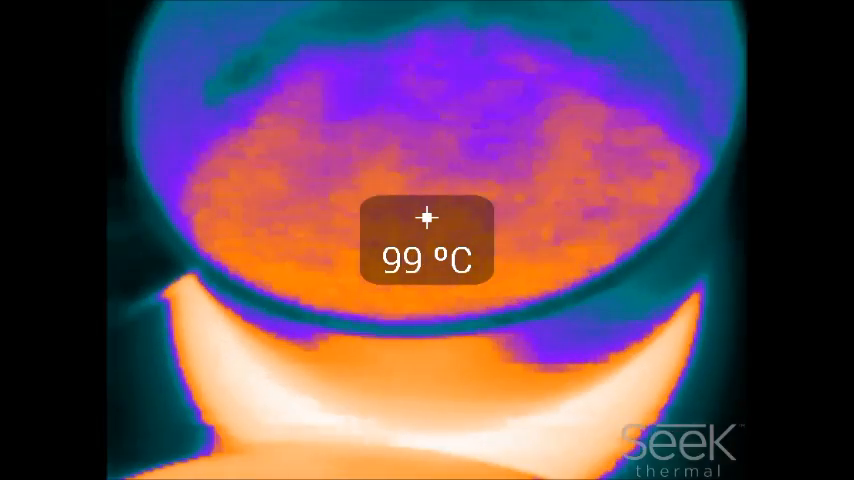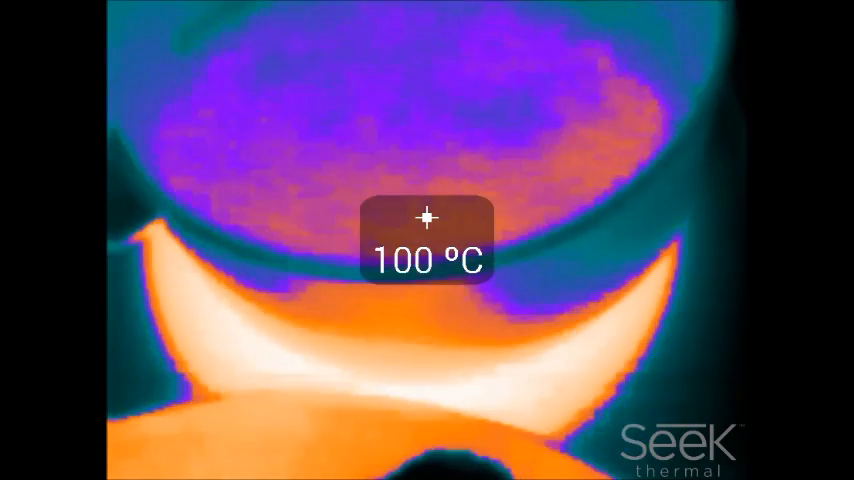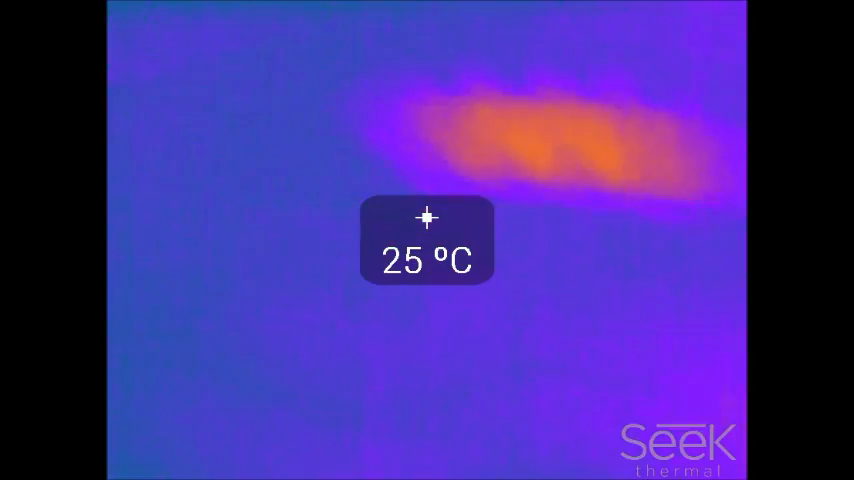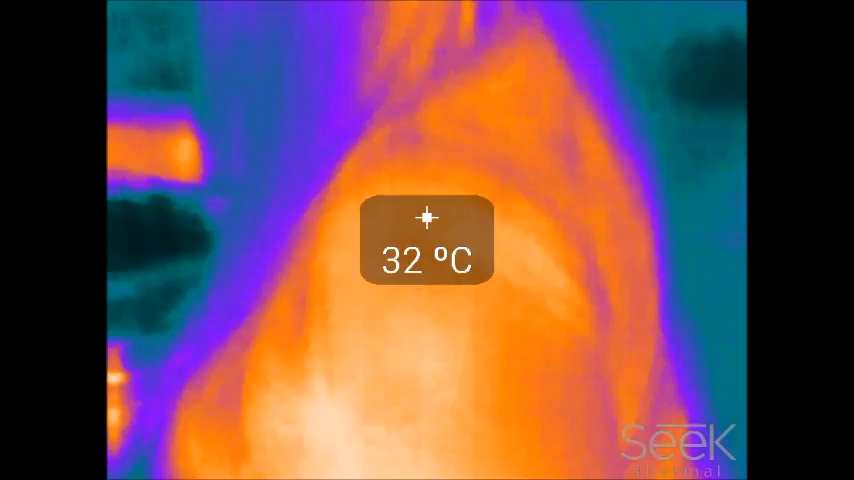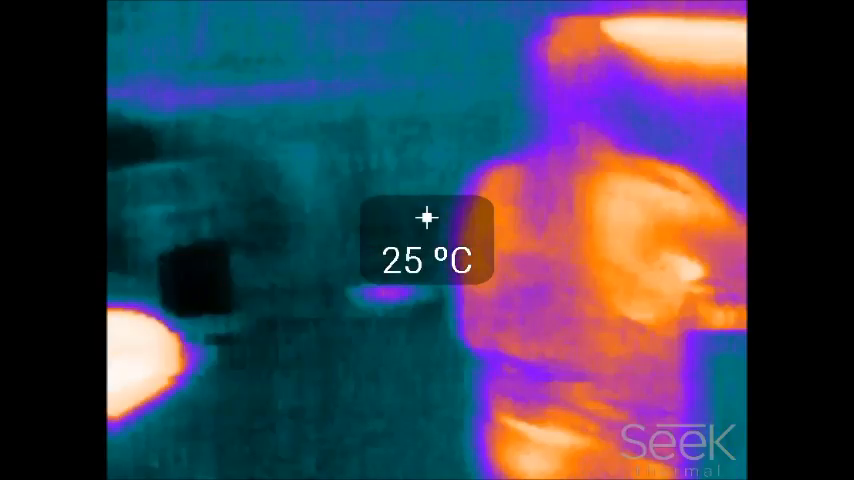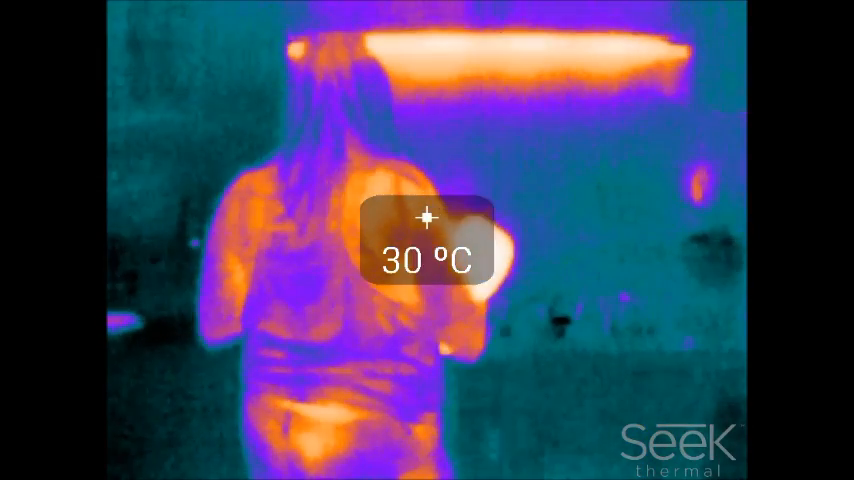That water is almost boiling. It looks like it is kind of starting to boil now. Yeah, and now it is boiling. Of course, at 100 degrees. So it gives you a sense of the accuracy. It is accurate the closer you are, plus or minus 1 or 2 degrees Celsius.